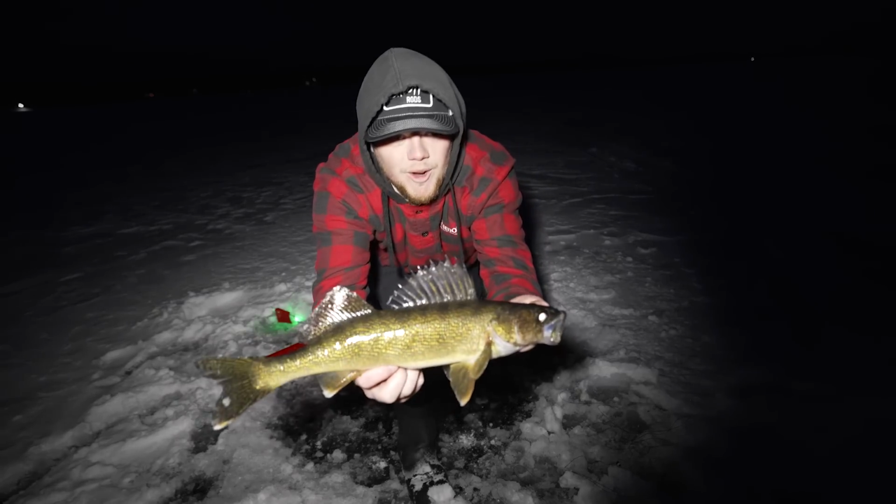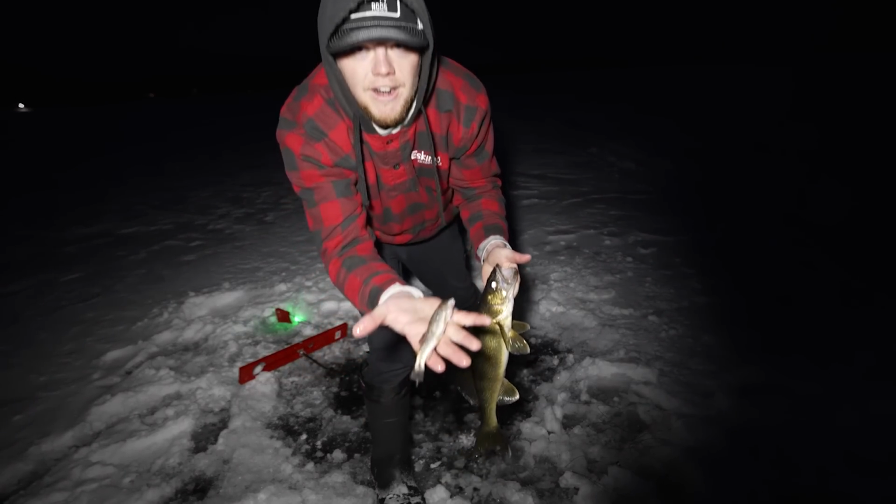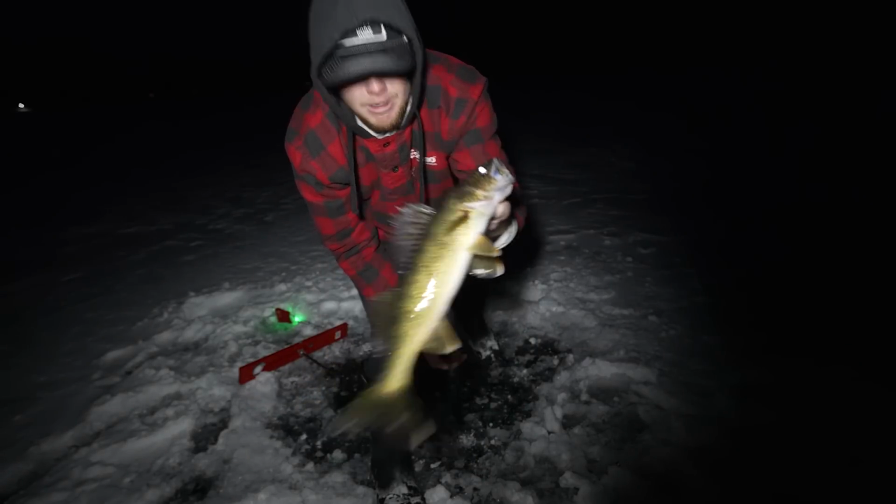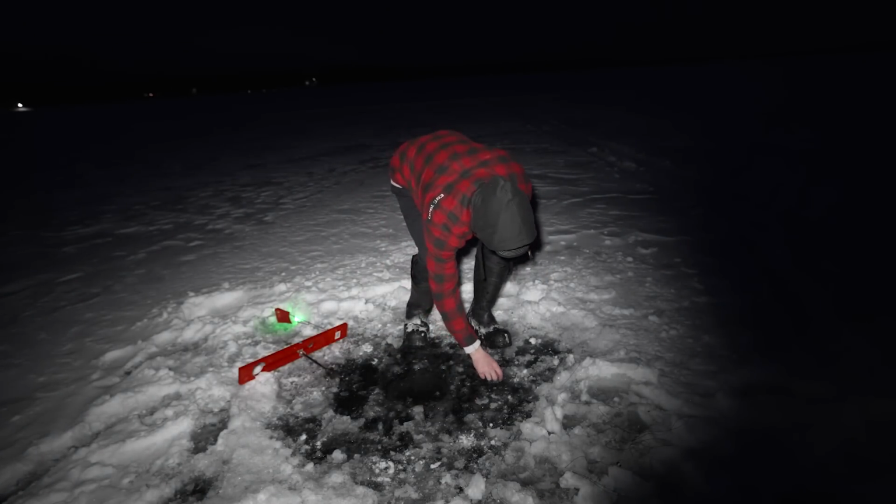All right, there we go. Not the size we're looking for. Surprising too, because this is the sucker minnow that I had on there. Just an absolute tank of a sucker minnow. And that little walleye grabbed it. But we're gonna get that guy down the hole. I'm hoping that we can use this sucker yet.